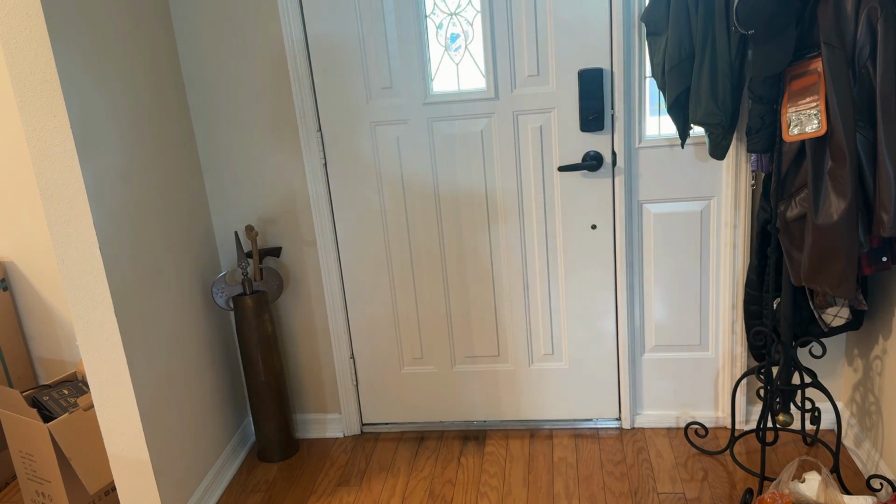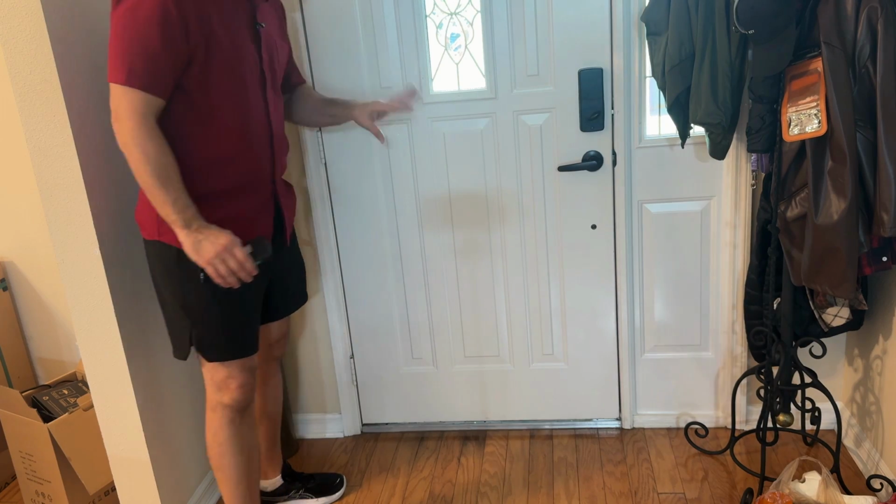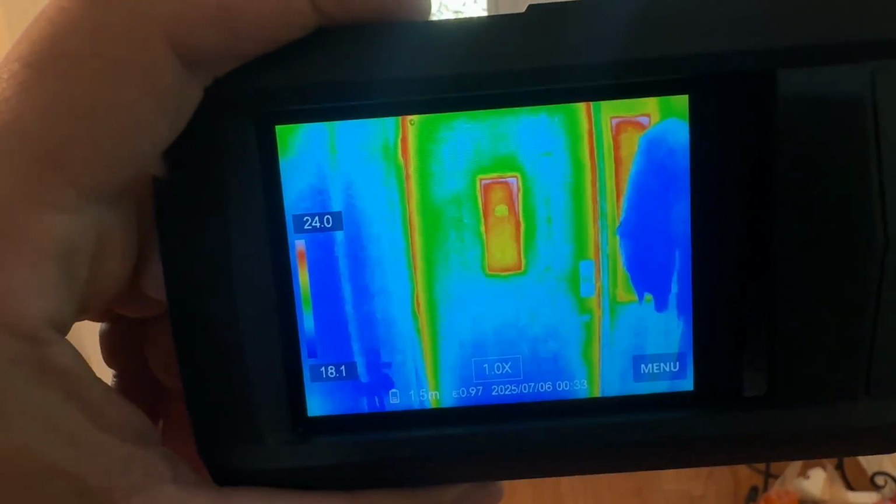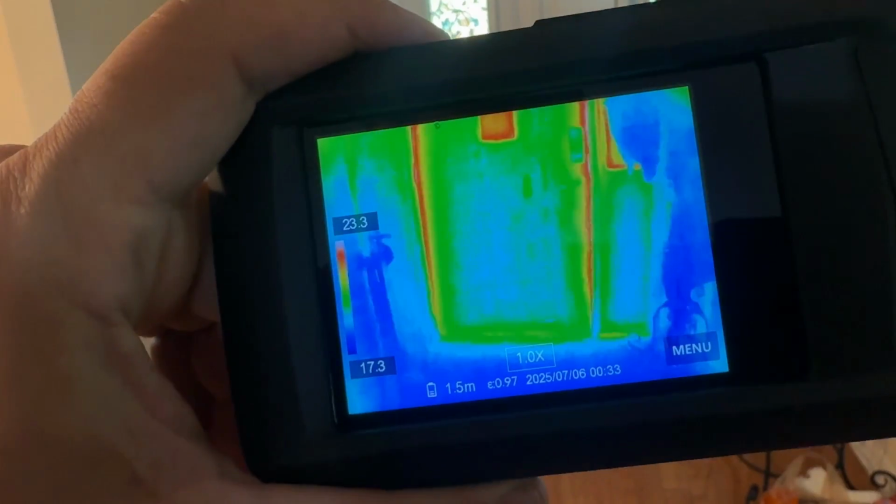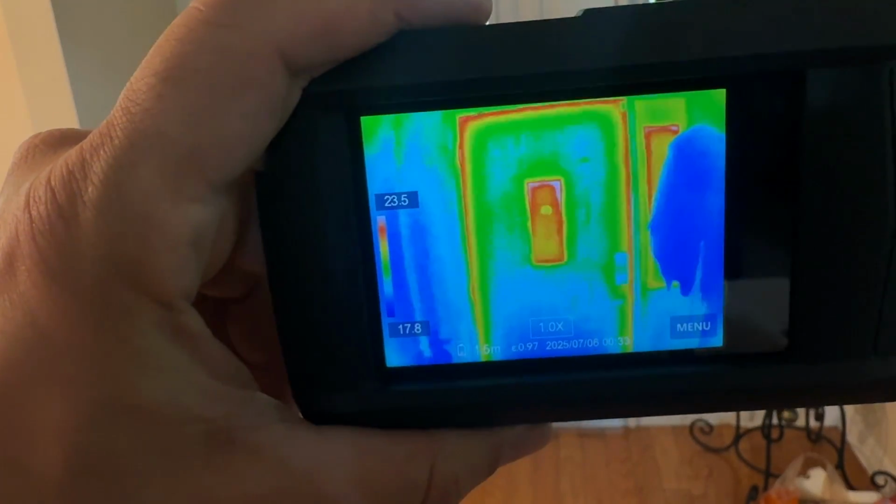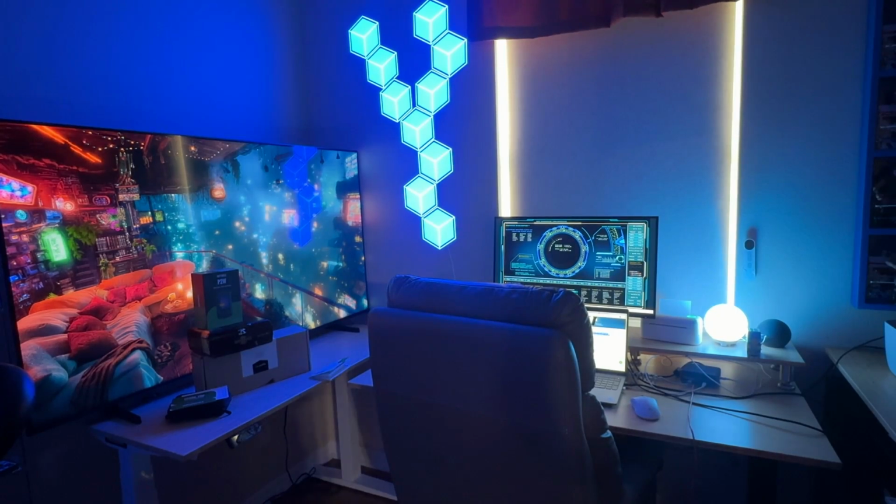Probably a better indication is my front door, right? We know it should be cool on the inside. We should be keeping the air conditioning inside. So let's go ahead and check that out. And you can easily say that that window is letting some heat in. And then the red area, let's focus a little bit, the red area above and around the door, letting a lot of heat in, which I wouldn't have expected it to be that bad. So this really does tell me, okay, where can we apply some insulation and where can we change some things up?